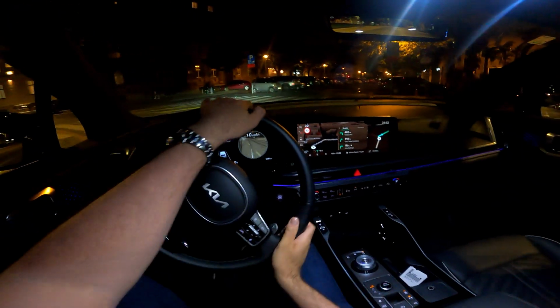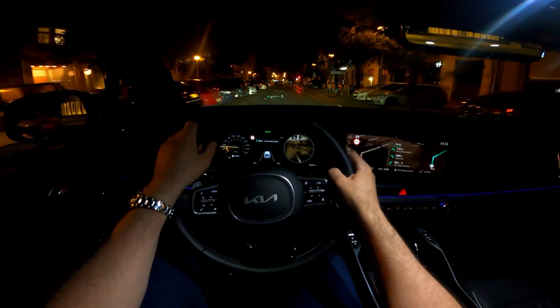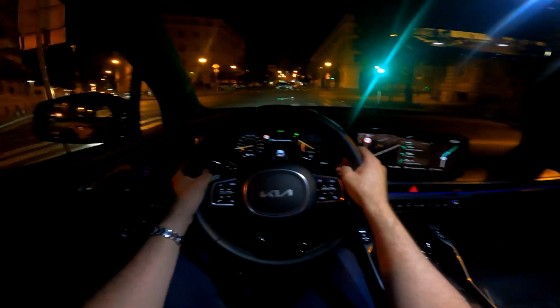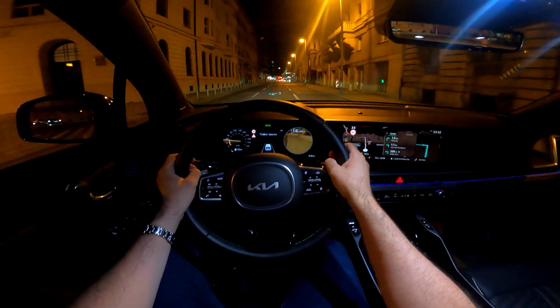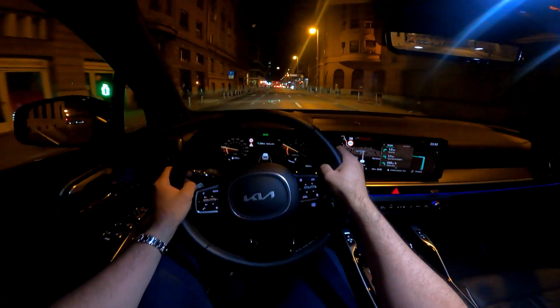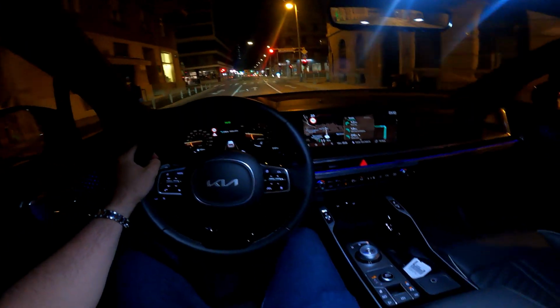And on the head-up display you do have the details about the navigation, telling me when to turn, and also telling me the speed limit and also the next turn. There will be a video of the head-up display because I'm not sure if camera is catching it like this, so stay tuned for that as well.